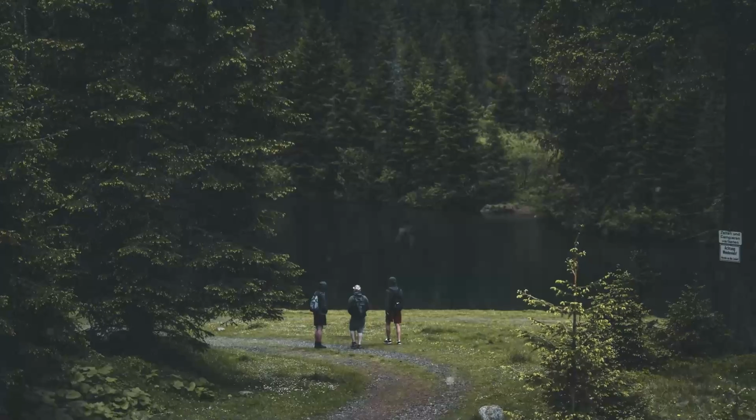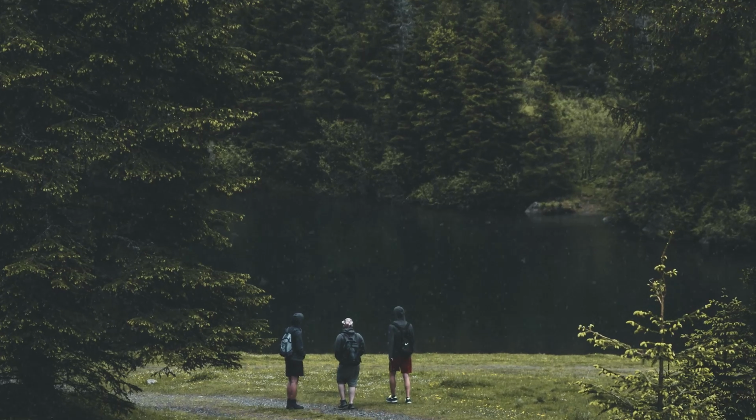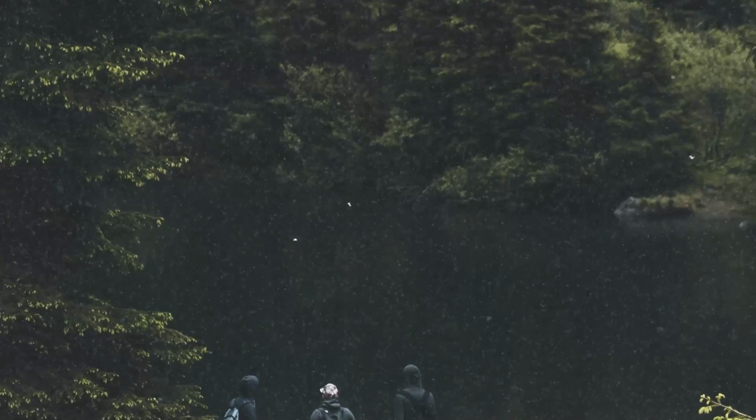This video was captured by a forest ranger during a routine check of the area. While on patrol, they noticed something unusual in the distance. The footage shows an unidentified creature that bears a striking resemblance to Bigfoot, casually strolling among the trees as if it were going about its daily activities.